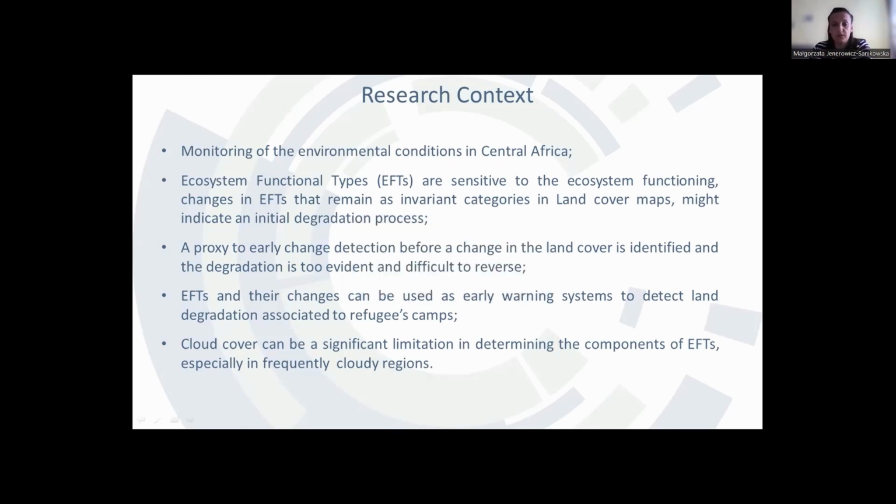It's extremely useful in the analysis of the refugee camp areas, where the changes in the environment are unpredicted. And in that case, the early warning system can be based on EFTs. The only limitation with which we have to deal is insufficient optical data in the time series commonly used for EFT calculation. The cloud cover is a significant obstacle, especially in frequently cloudy regions.